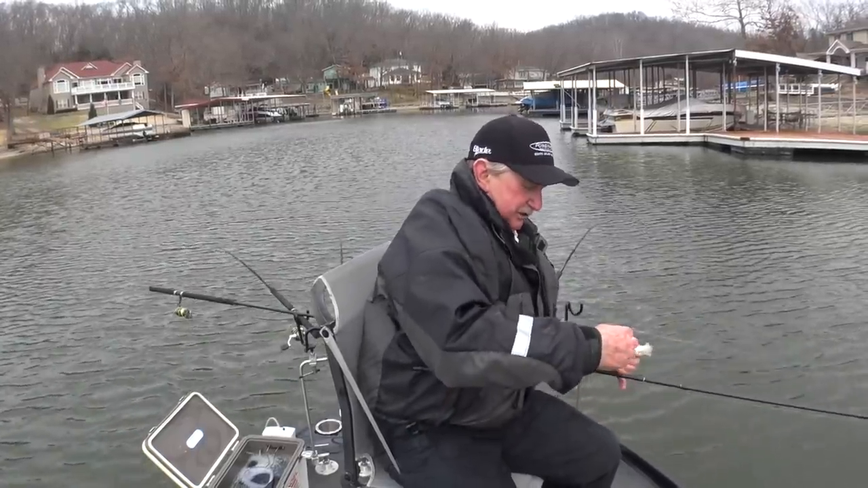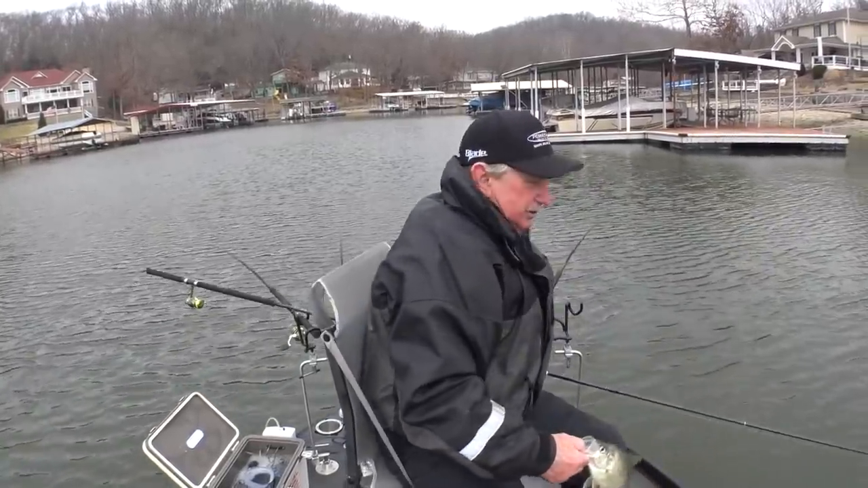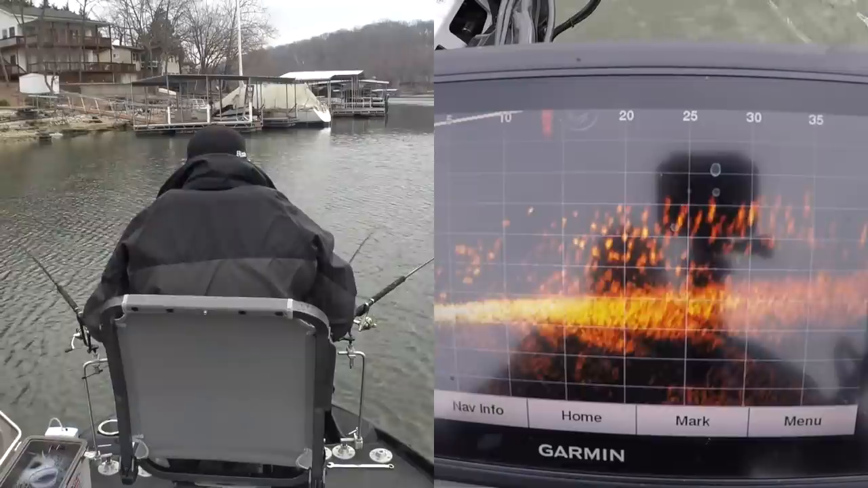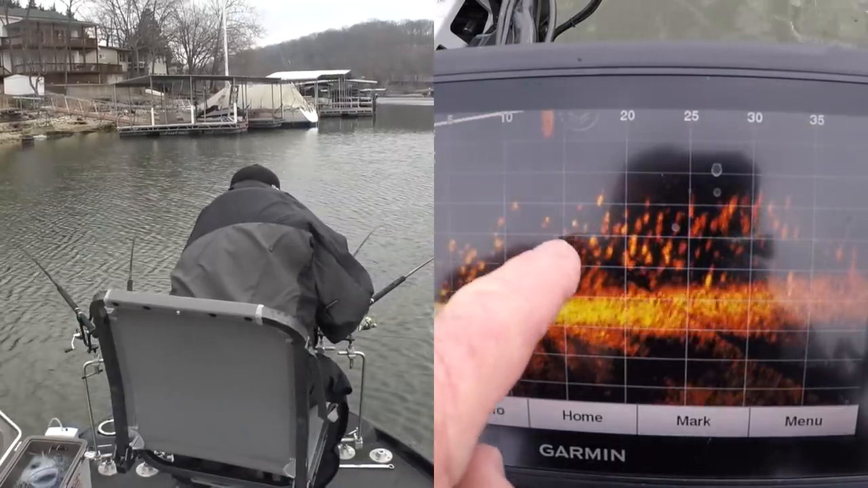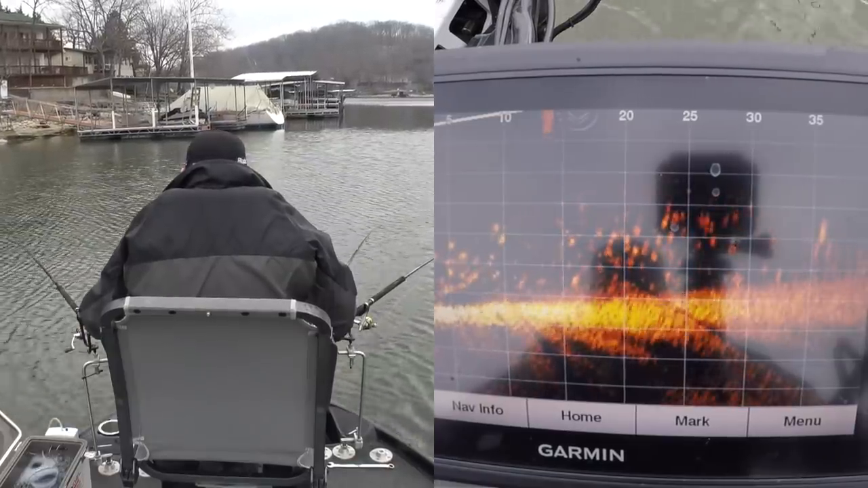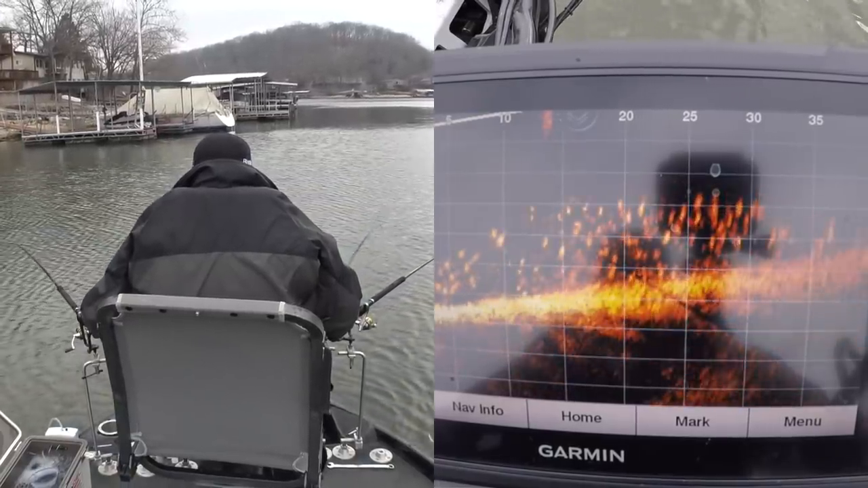Almost feels like cheating. See them like that, and then just go to them. They're all over those baits. Look at them, they're swimming around. Going up and looking at them. Come on, take it. You know you want it.